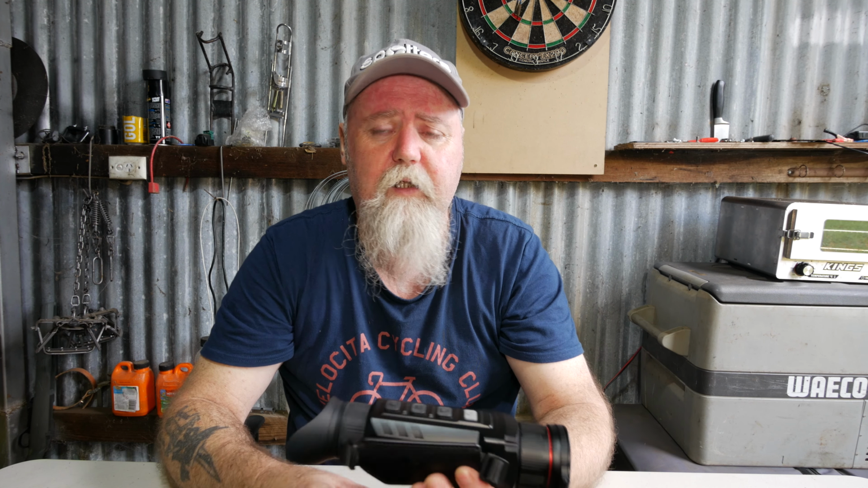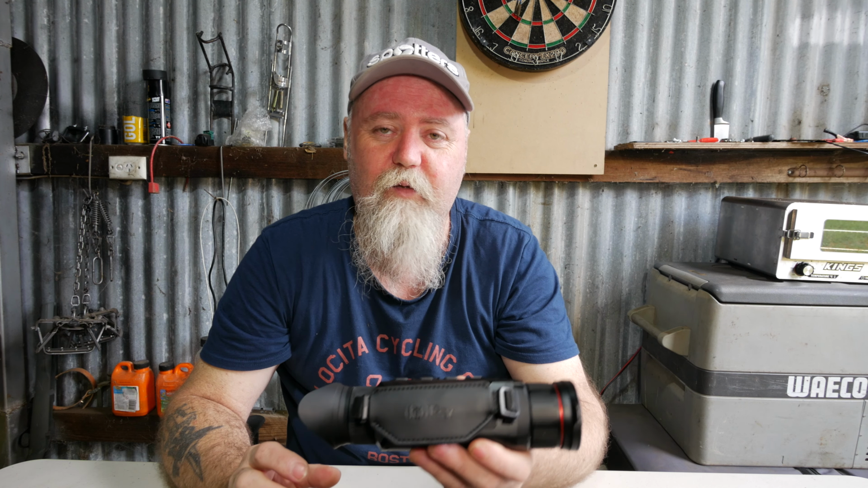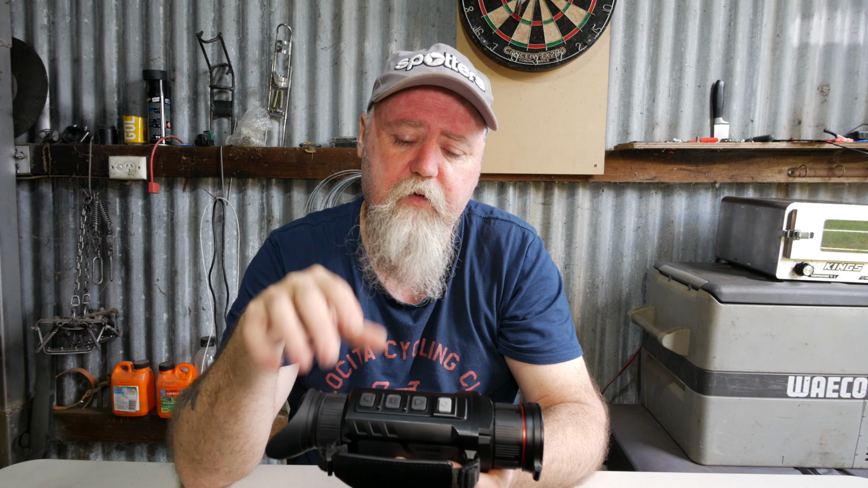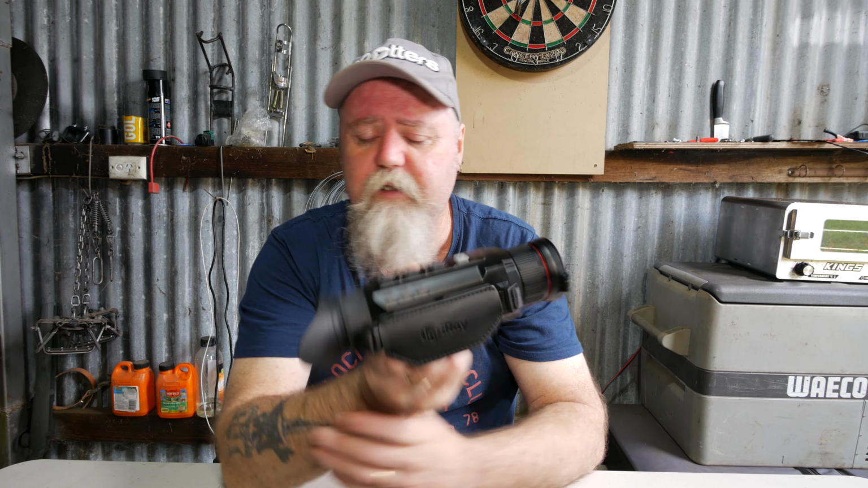So yeah, conclusion wise, if you don't need a rangefinder and you're after the ultimate thermal experience by its specifications, sub 25 millikelvin and that, this is definitely probably the way to go. It is definitely a step up from the FH35R in performance, but it doesn't have a rangefinder, and it is a bit more expensive. So that's up for you to look at in your budget and what you can afford and what you can't. But I like it.